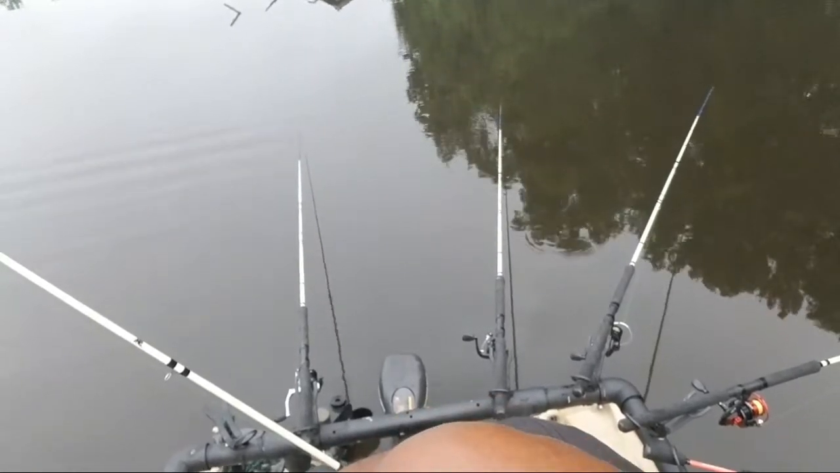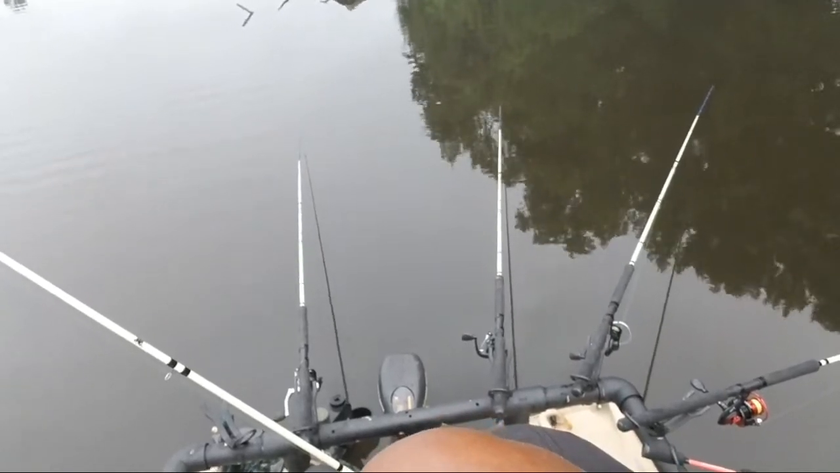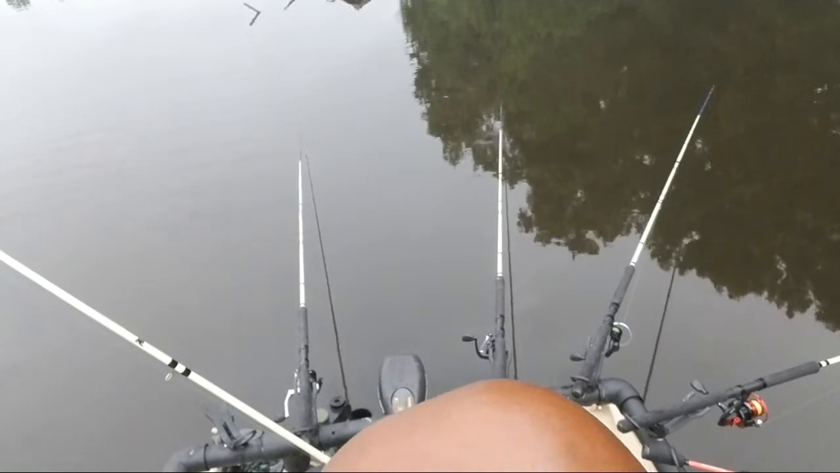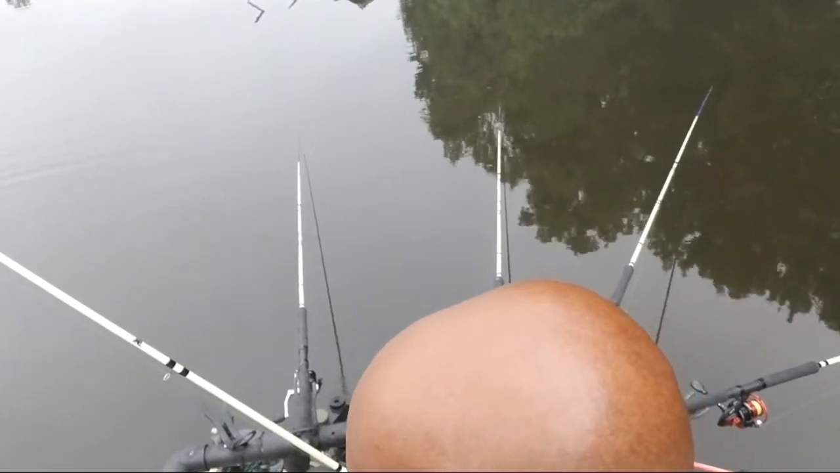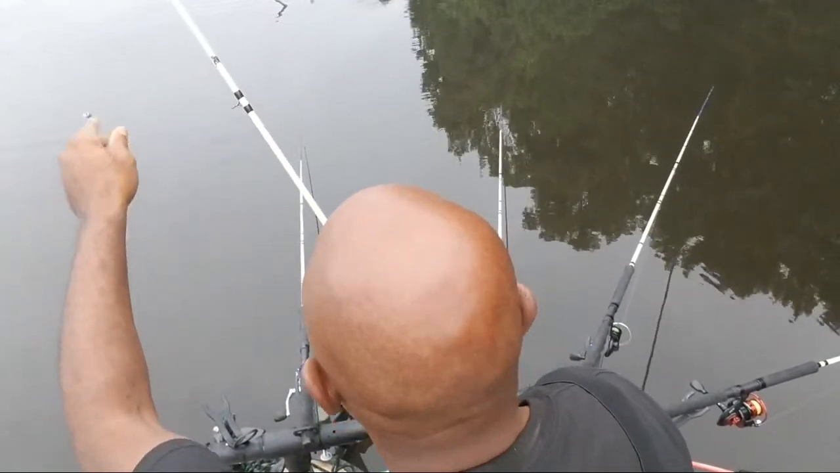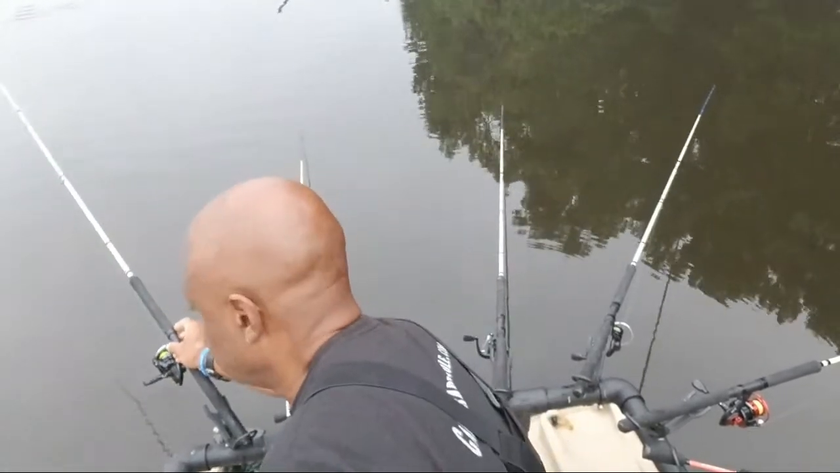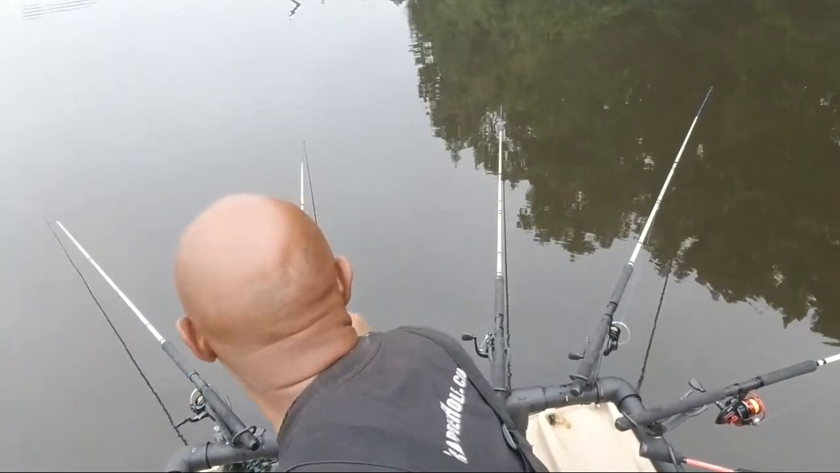Now y'all holler at me if y'all see one of my rods going in the water. All right, holler at me. Make sure you holler at me. Make sure that's a 6 feet. Y'all trying to get me to donate tackle over here.